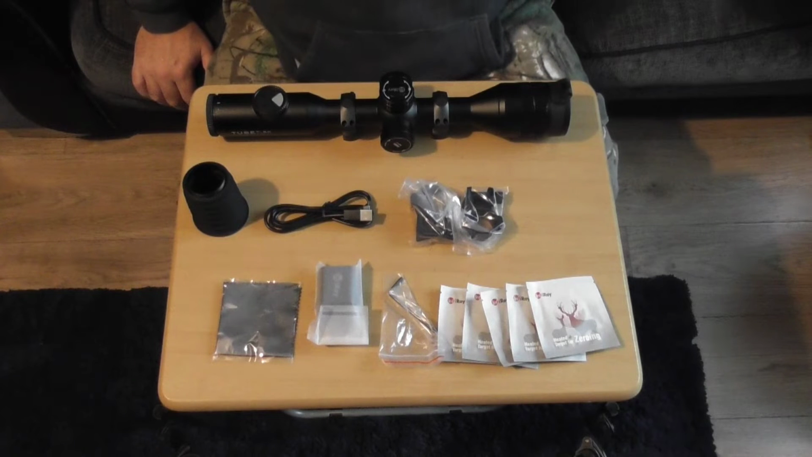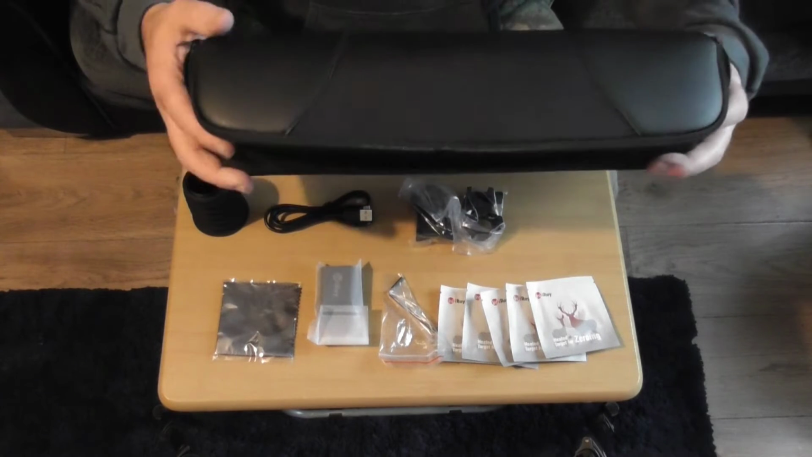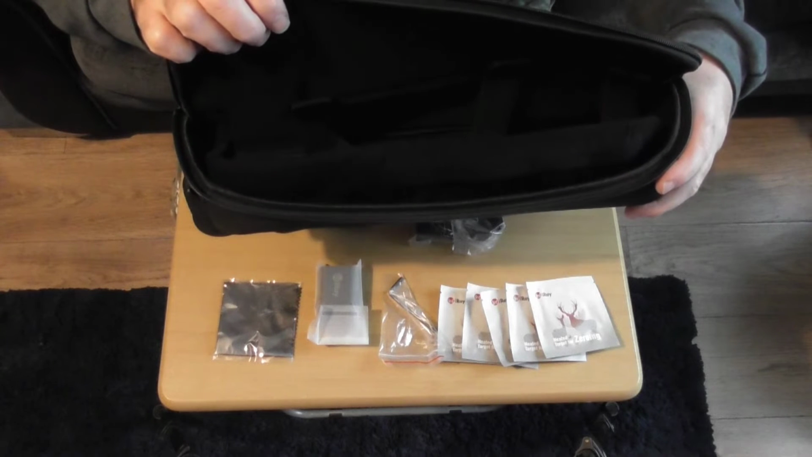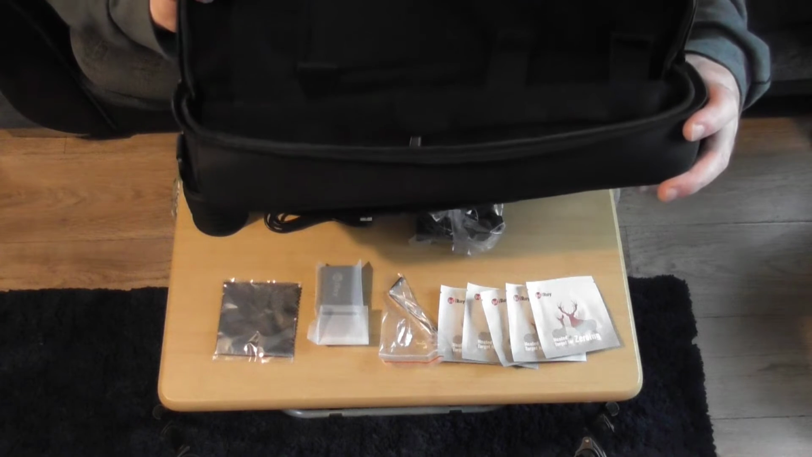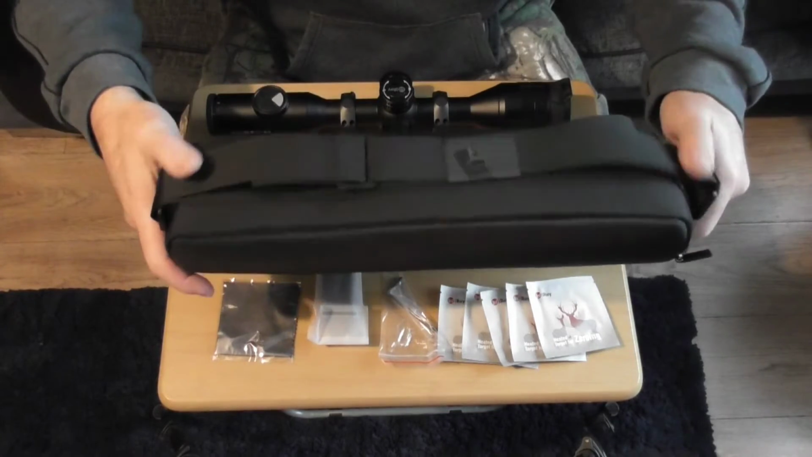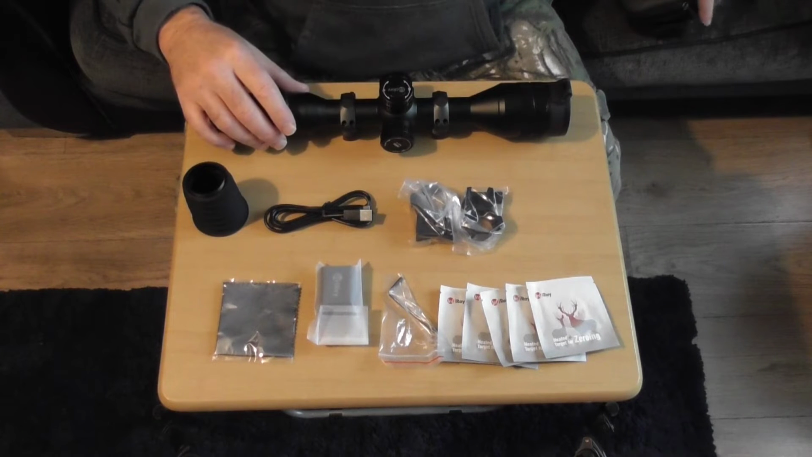Okay, so we just take a quick look at what actually comes inside the box. When you open up the box itself, it comes with this nice little padded carry bag. Inside there it's all foam and there's some straps just so you can tie the scope down inside the carry case itself, and just on the back it's got a carry strap. Obviously you get the scope itself.